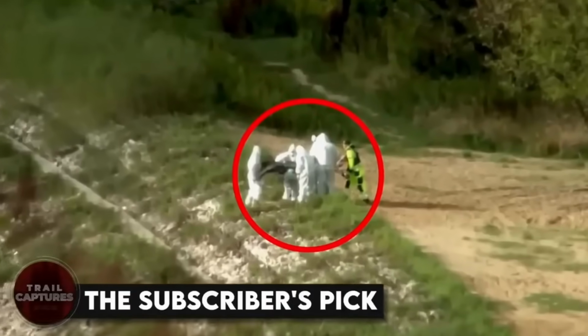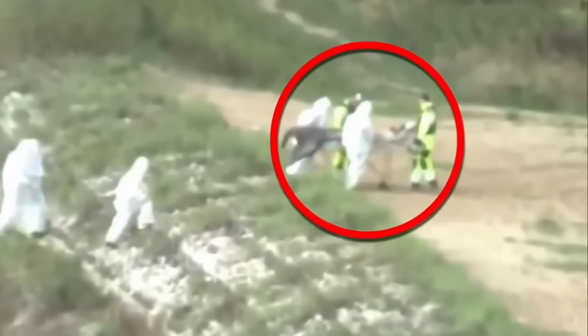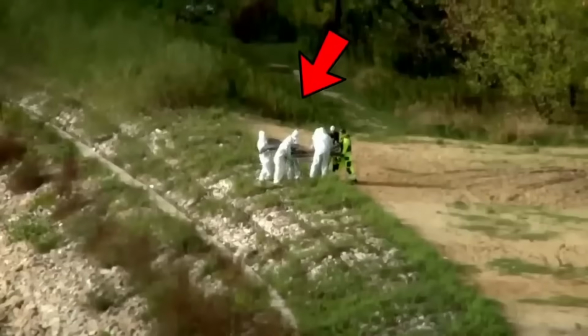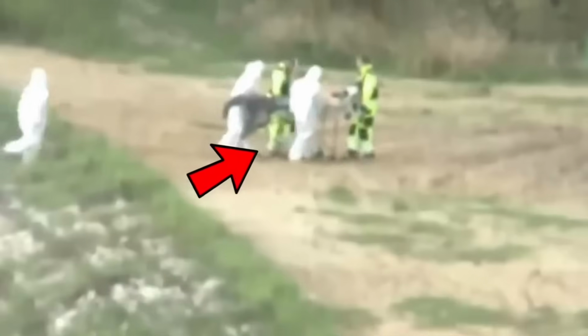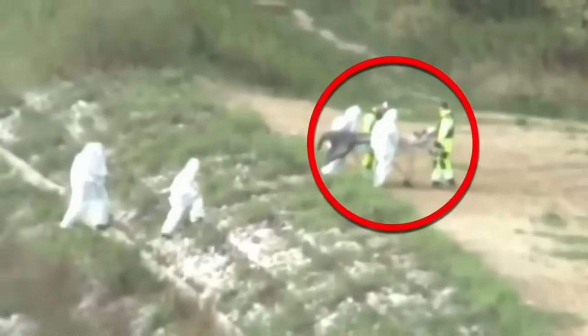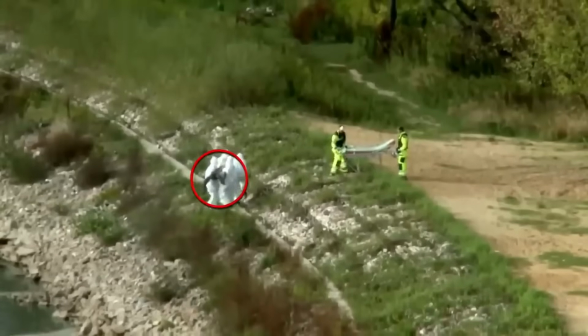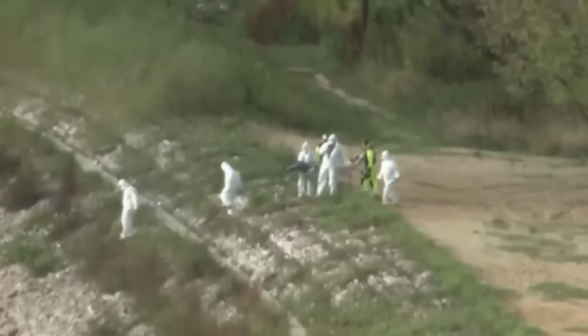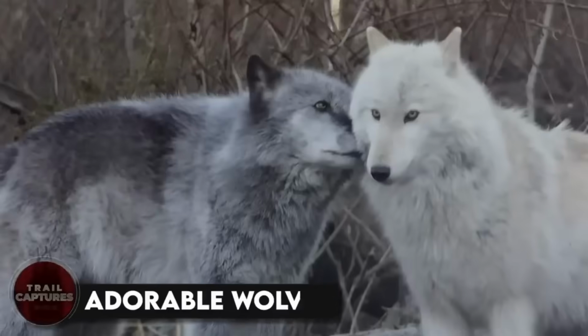The subscriber's pick. This image was taken from a video which shows some researchers doing something strange. You can see a group of people dressed in white and yellow on a deserted beach. They seem to be picking up something from the ground and putting it on a stretcher before taking it away. And of course, we can even see the tail of a creature in the video, which only points in one direction. A mermaid! How crazy is that?